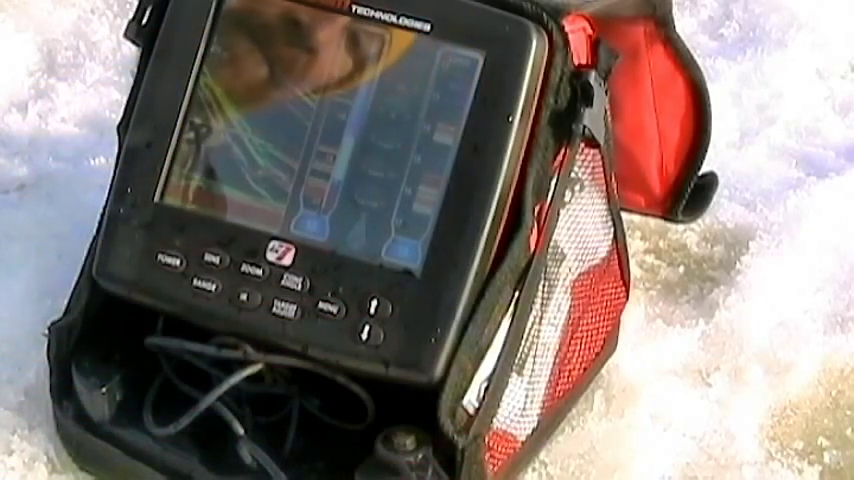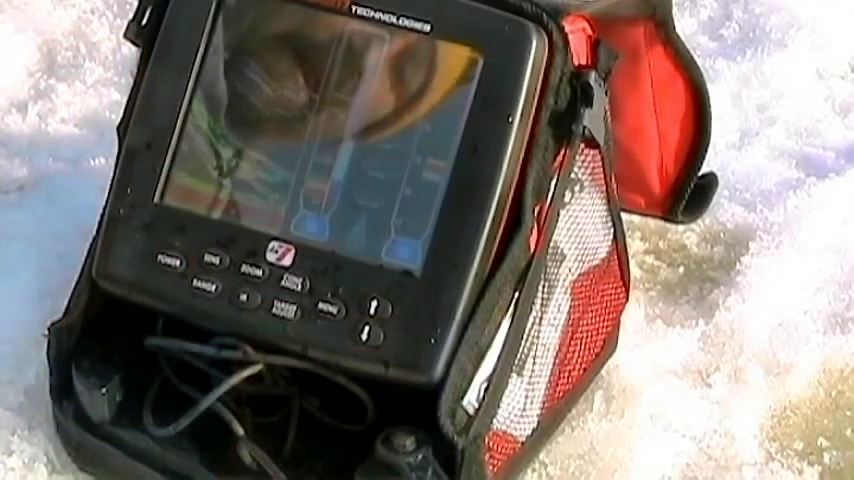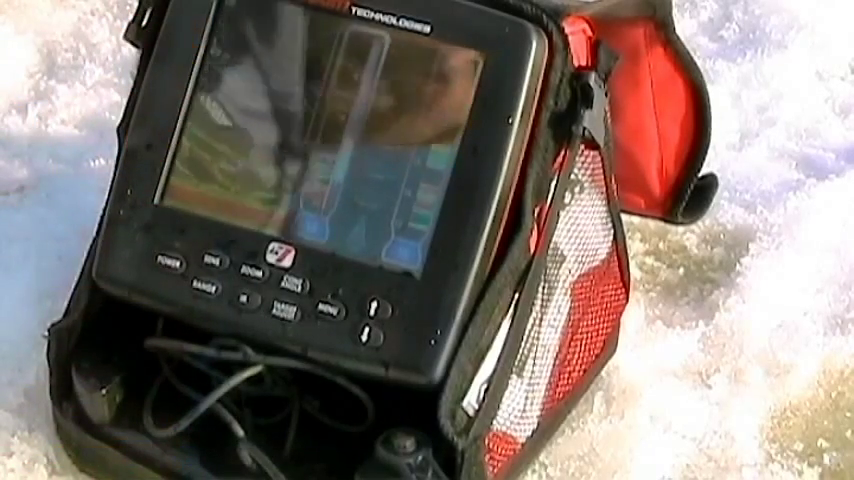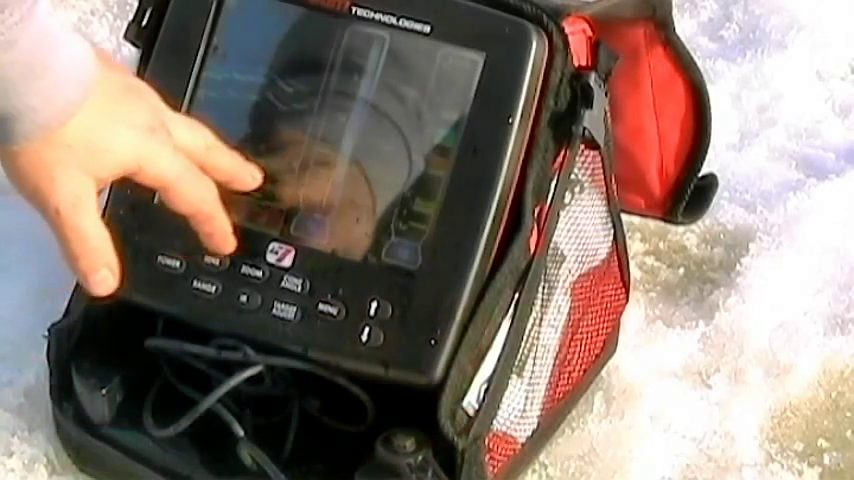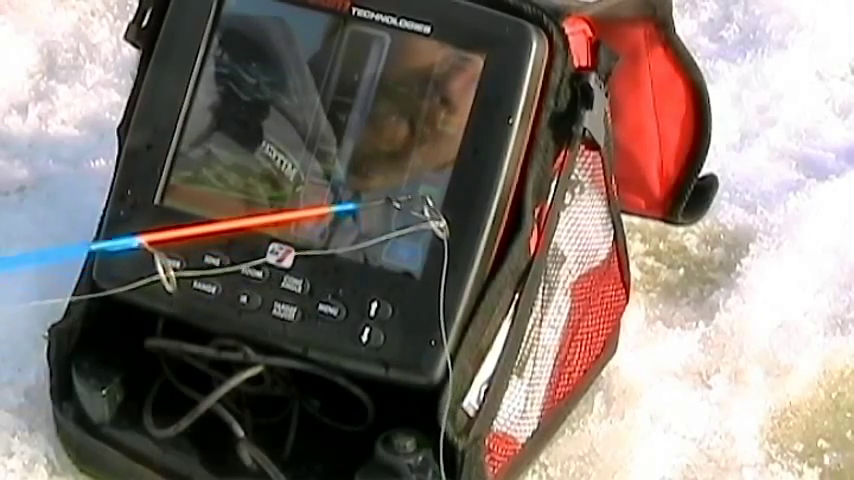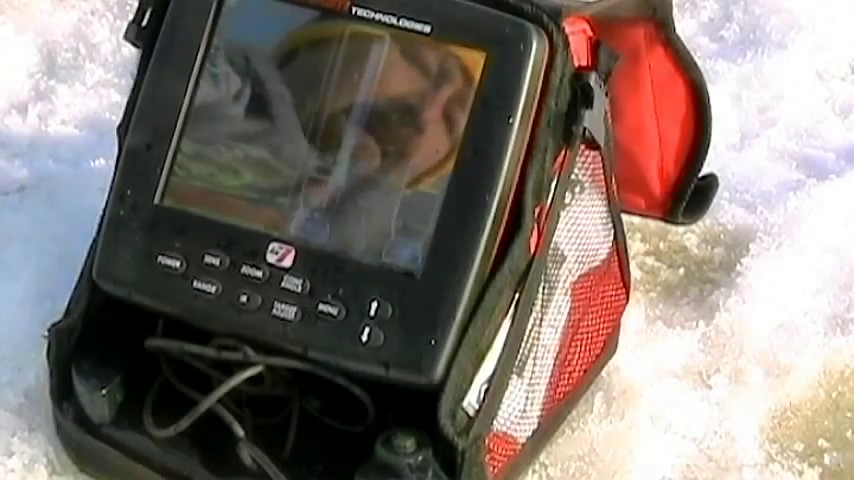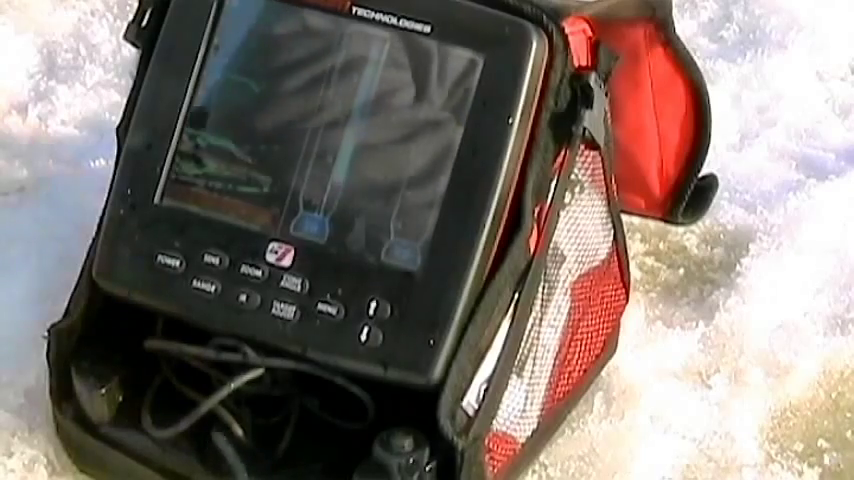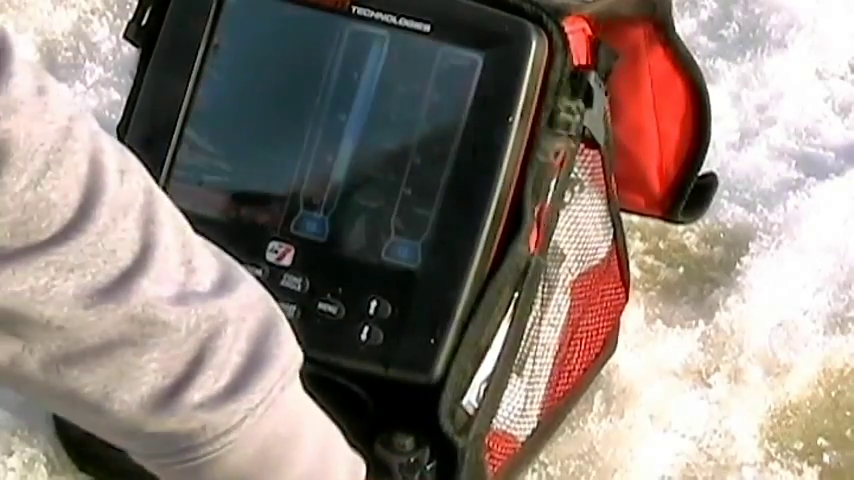Okay, I'm on the bottom. Right there is my jig. Let's see it moving here. These are all fish. These are all peamouth. There's just a ton of peamouth in here. Now there's a few big fish down here. Maybe a rainbow. Let's see. Oh, there's one. I don't know if he's tangled on the transducer, but that one seems a little heavier. Oh, he's tangled on my transducer.